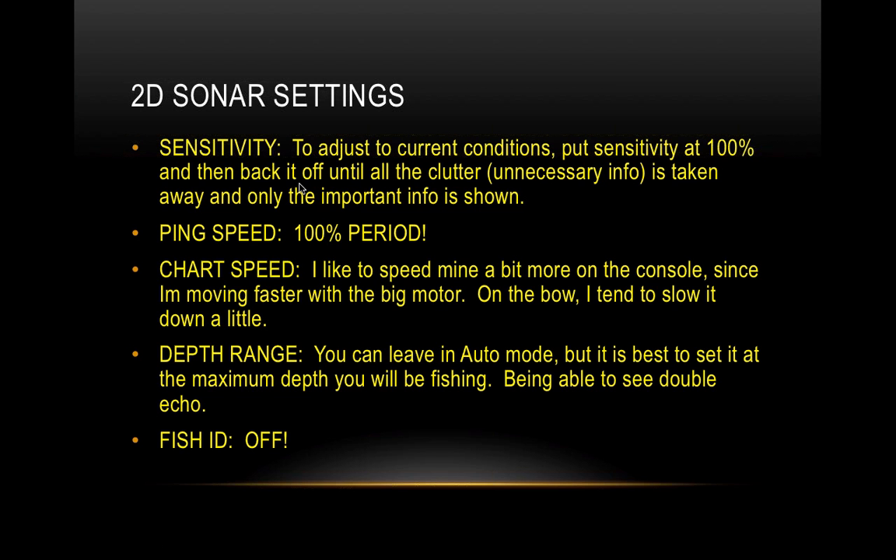Ping speed, 100%. If you have the option, put it at 100%. The reason for that is you want the most recent data. If you bring it down to say 50%, so it's sending a ping down 50% slower, you're getting less current data by doing that, because while you're moving forward, you're getting less signals coming back, and so it's just not as current. So you want it at 100%. There's really no reason not to, in my opinion. So ping speed 100%.